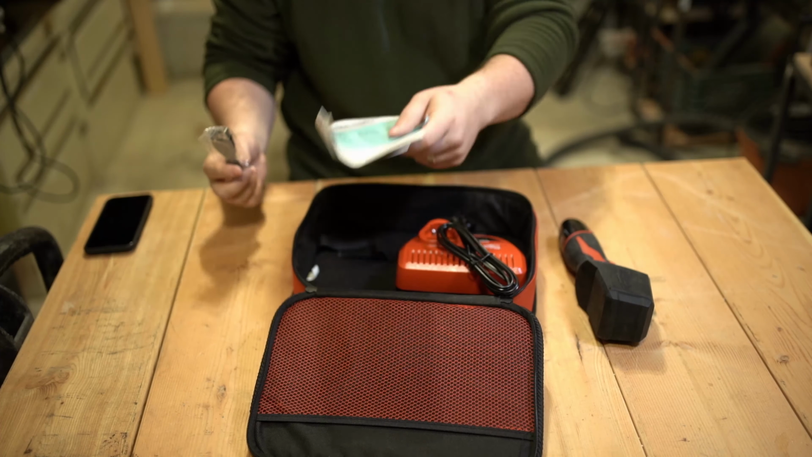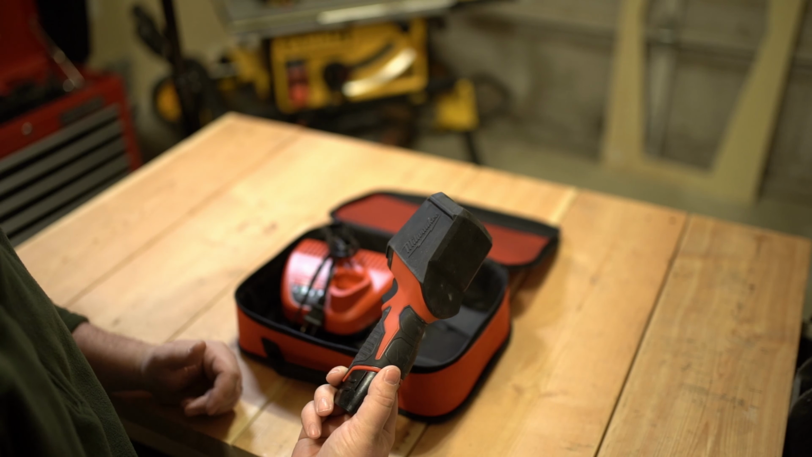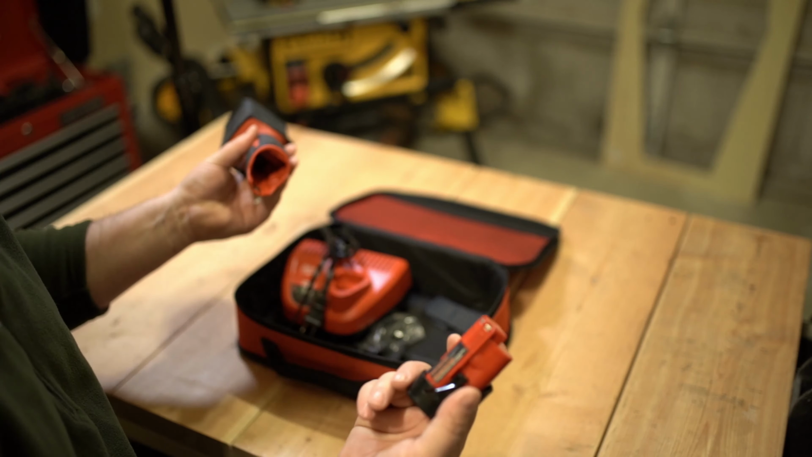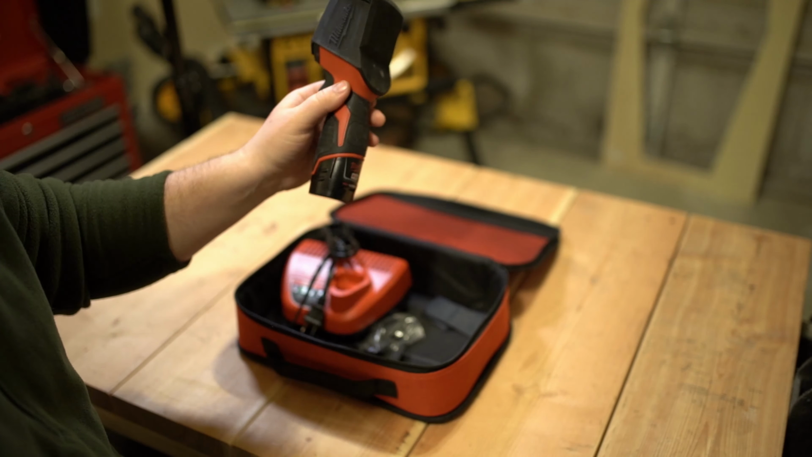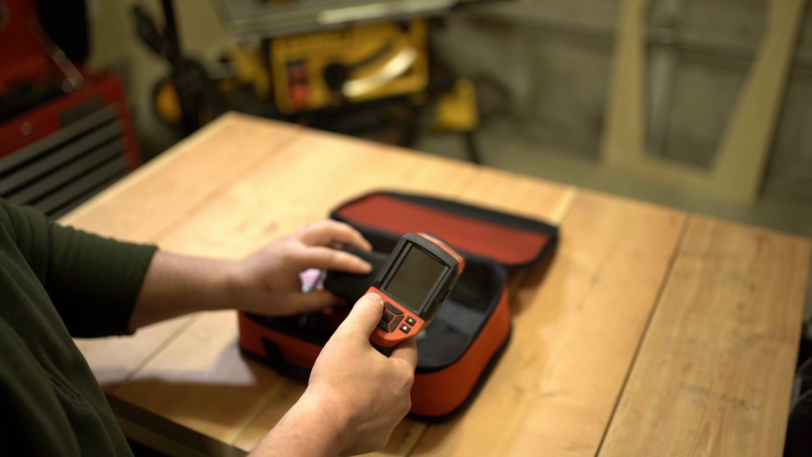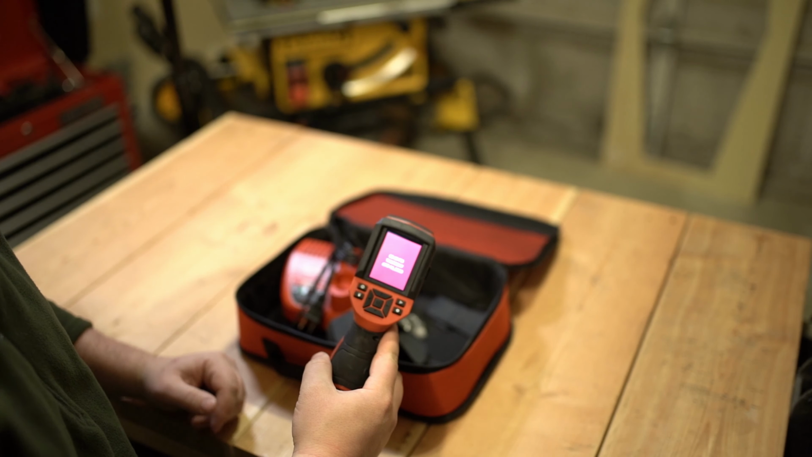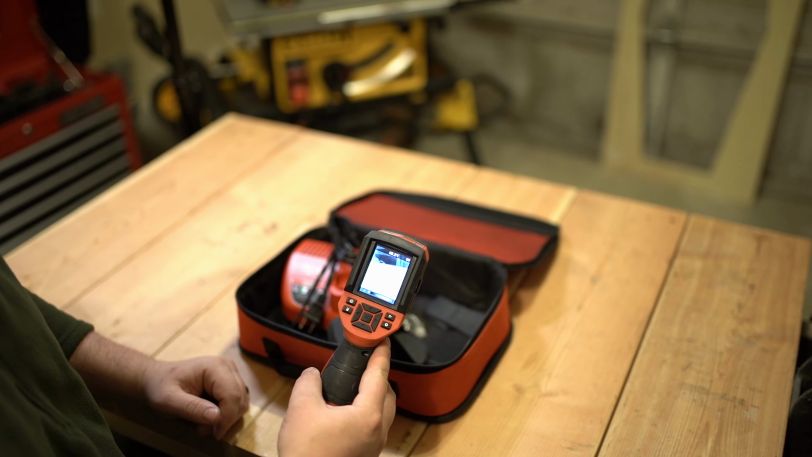I do like the size of this thing and that it is part of the Milwaukee ecosystem. I use a lot of Milwaukee tools at work, so it's nice that it takes these easy to find M12 rechargeable batteries. When you're using this thing for the first time, when you power it up, all of the thermal cameras take a little while to power up. This one's pretty quick, but they need to get up to temperature before they're reading most accurately.